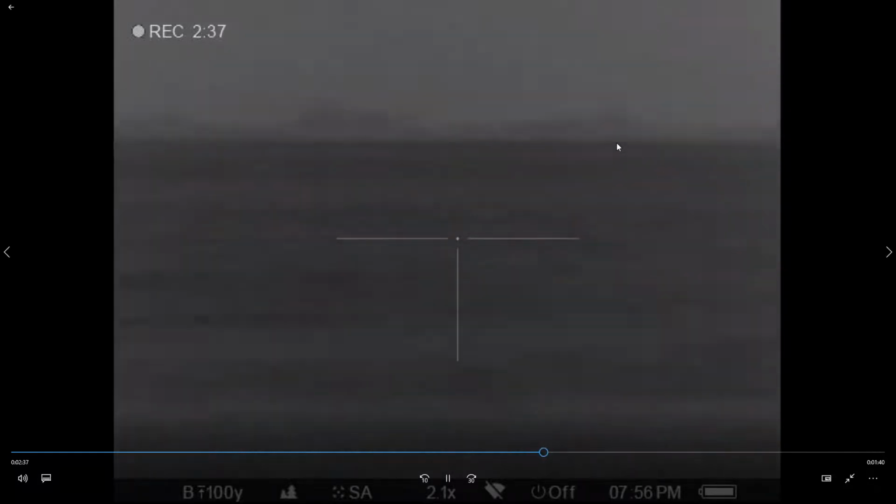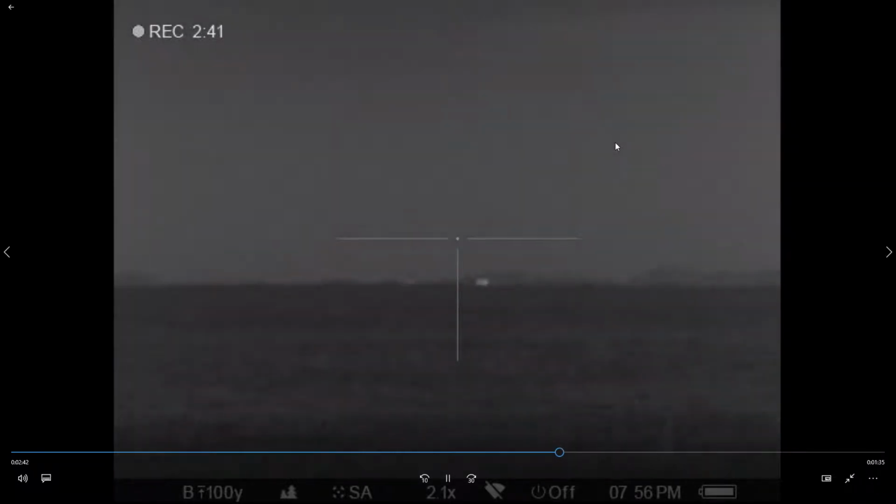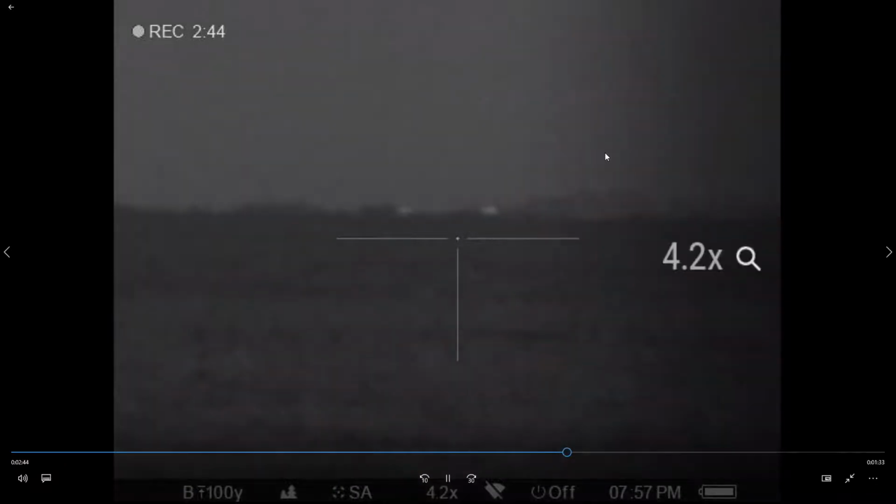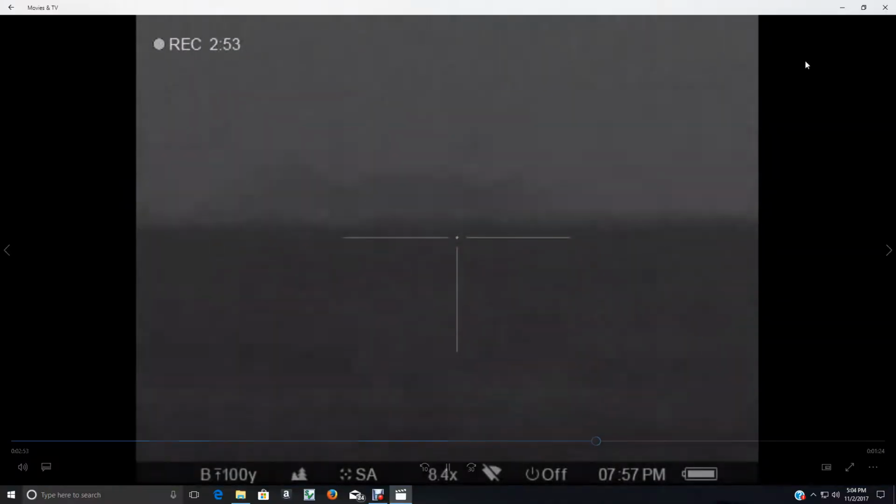A lot of hogs. And that's the second bunch we'd seen in about 30 to 45 minutes since we'd been there. Those are just too far to shoot at. Well, actually, that might be a cow on the other side of the fence. So, anyhow, that's the second bunch.